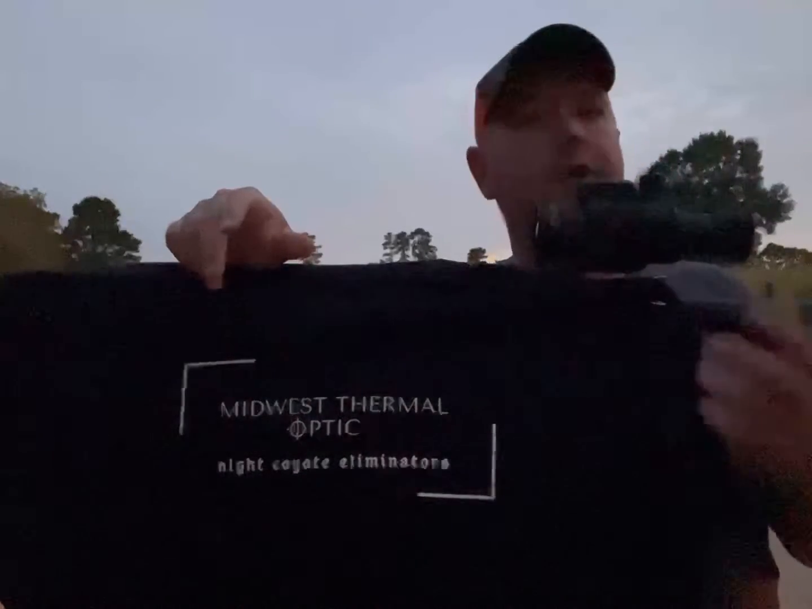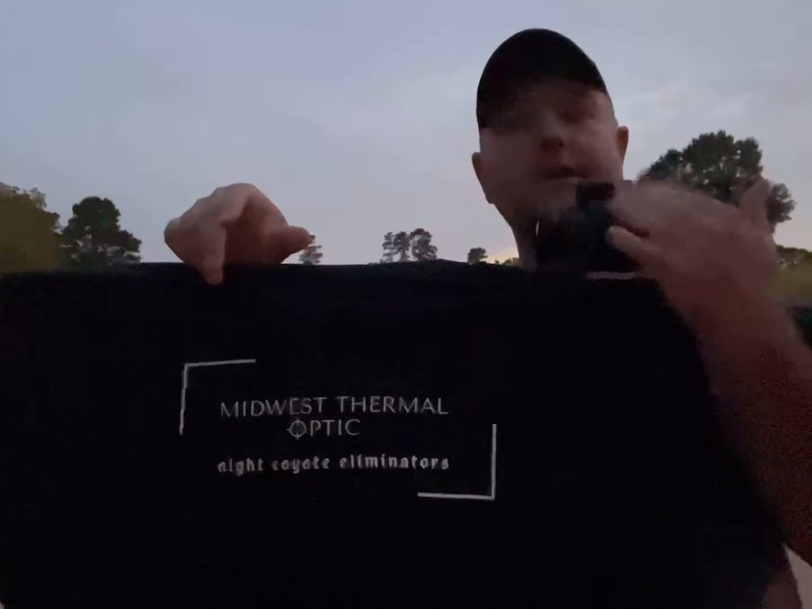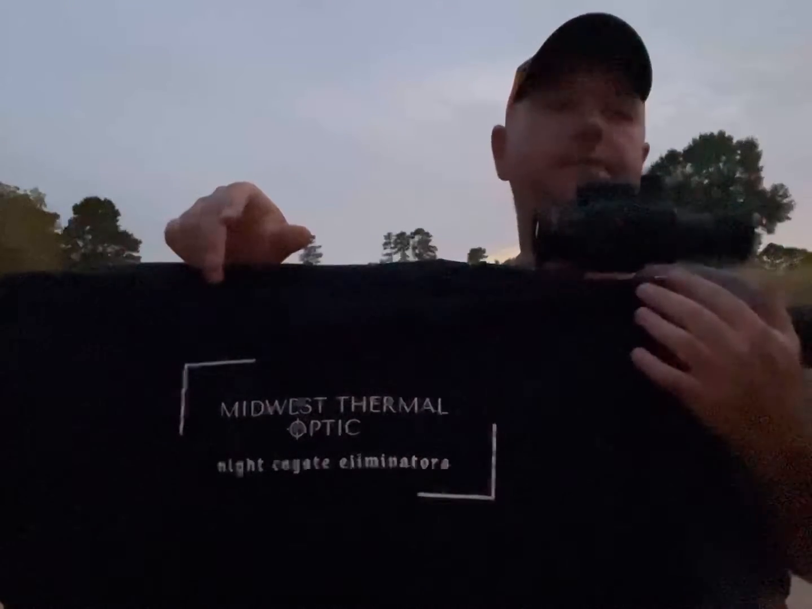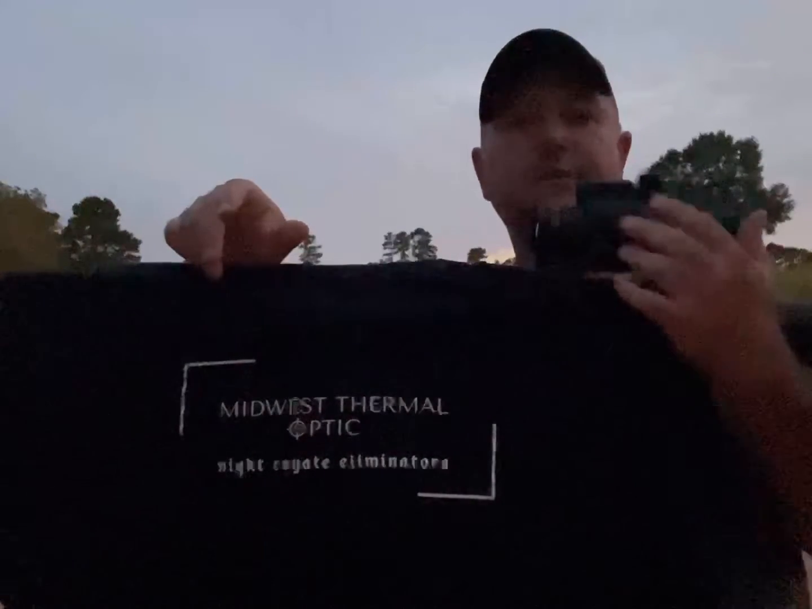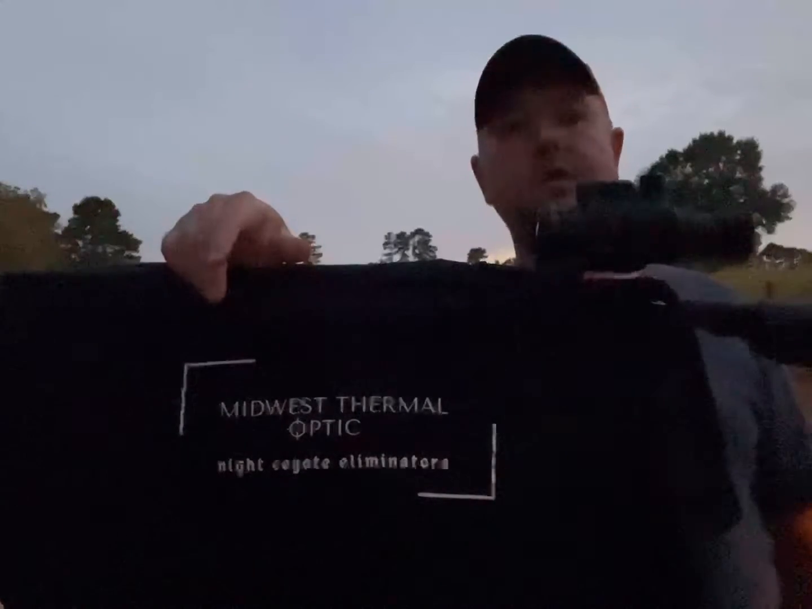But for you tournament guys, you've got to have a rangefinder, and this setup right here for me is a good setup. I really can't see it getting much better unless it had audio, and that's about all I would want from the scope.